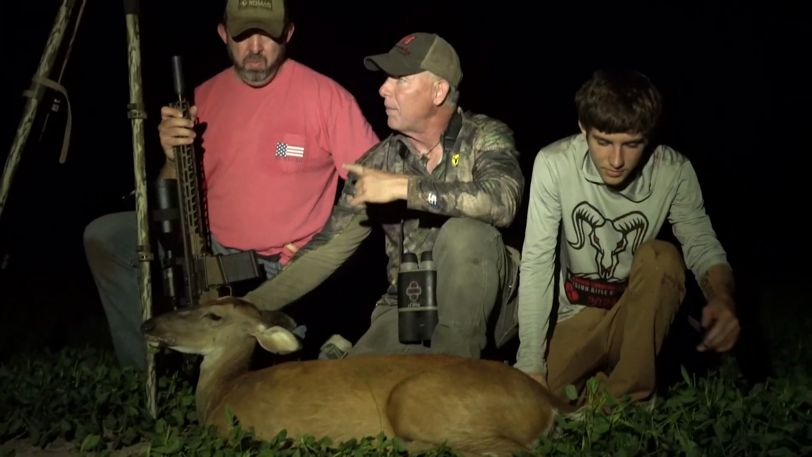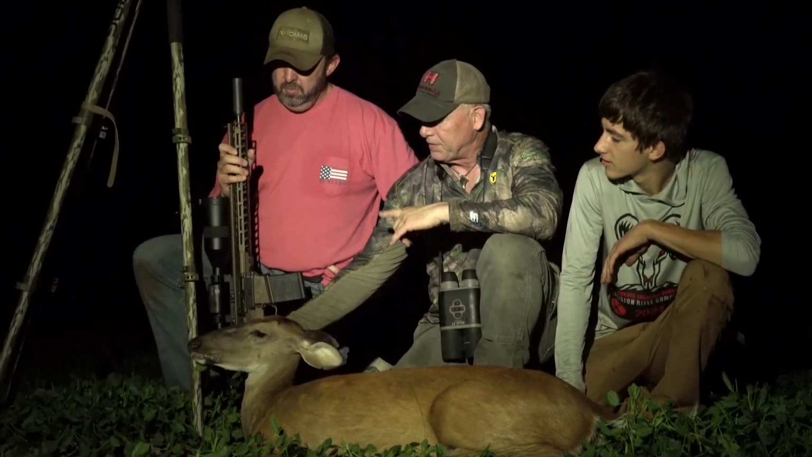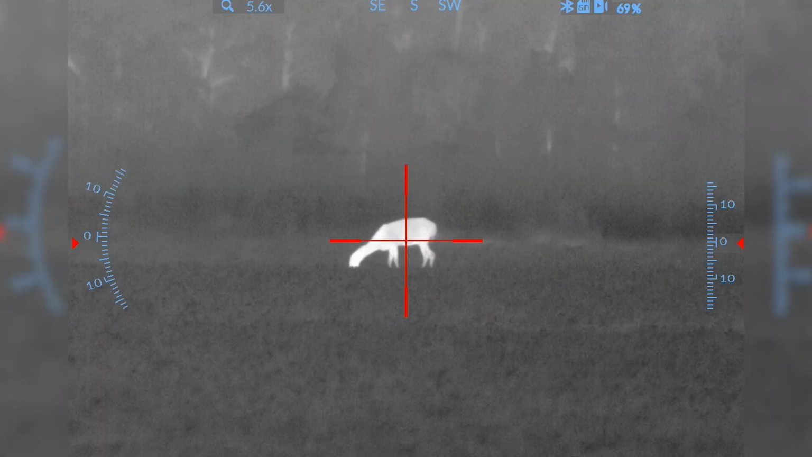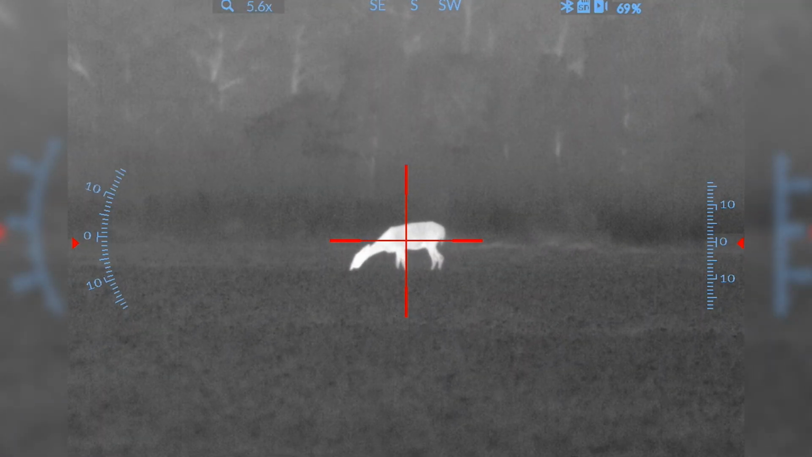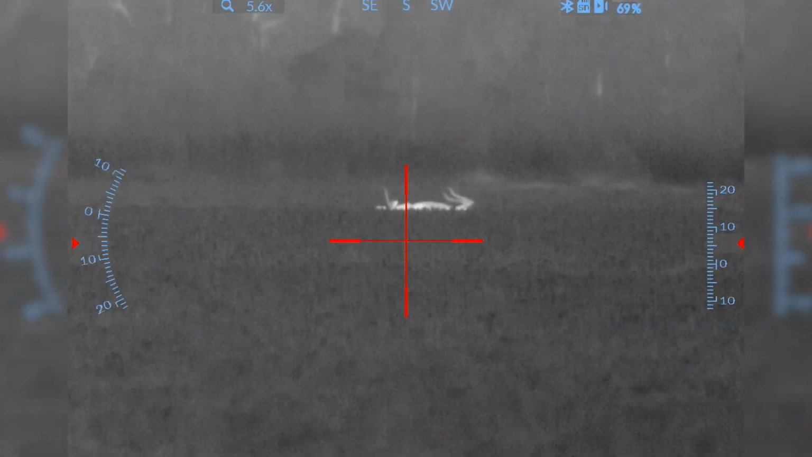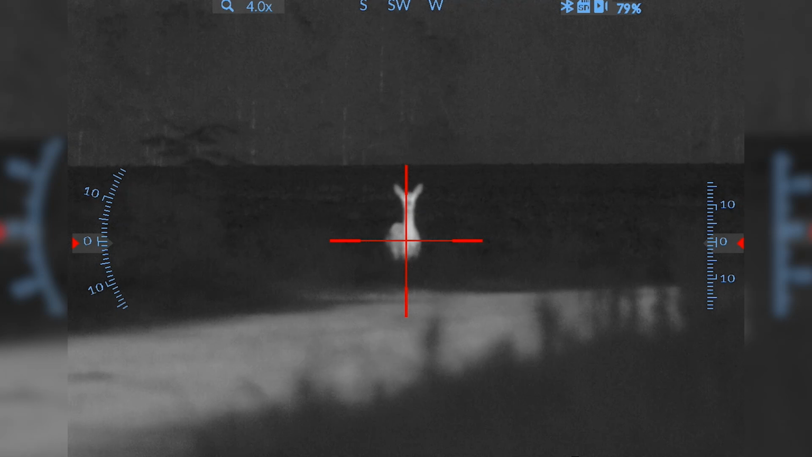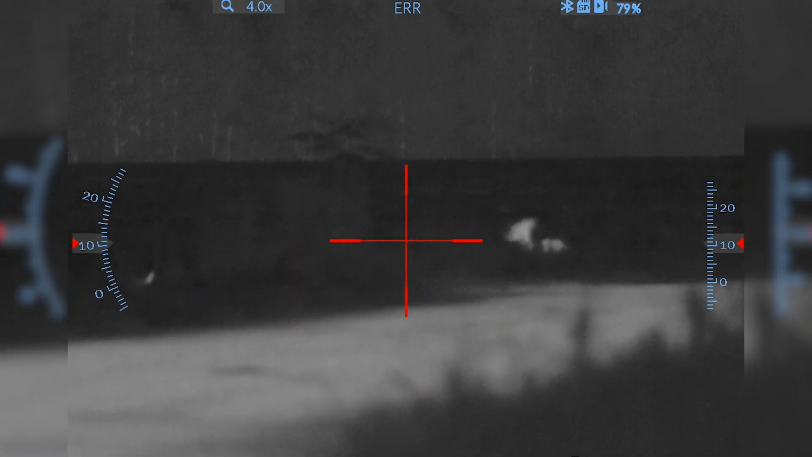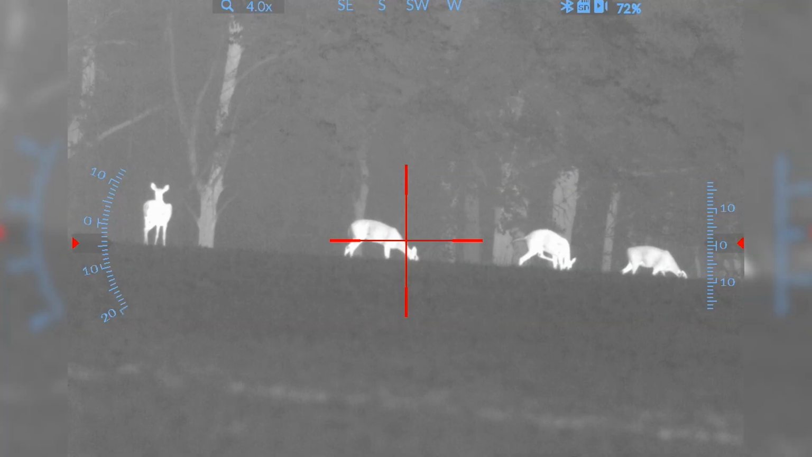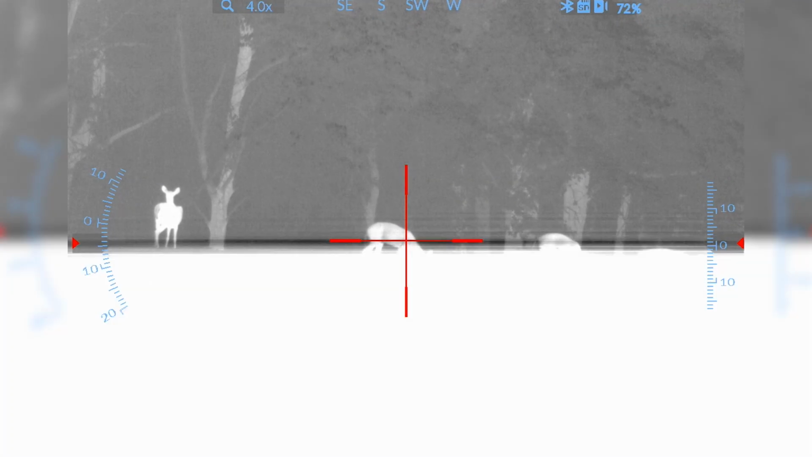Having the right equipment, we have a Bog Death Grip. This is the Stag Arms. This is a 6.5 Creedmoor. We're shooting Hornady, and we're dropping these deer. They're either dropping in their tracks, or they're solid lung shots, and they're not going 30 to 50 yards and dropping. So having the right equipment, especially for any type of hunt, but especially for this, and at night, and as thick as it is in Georgia, if they get out of the field, it makes a big difference.